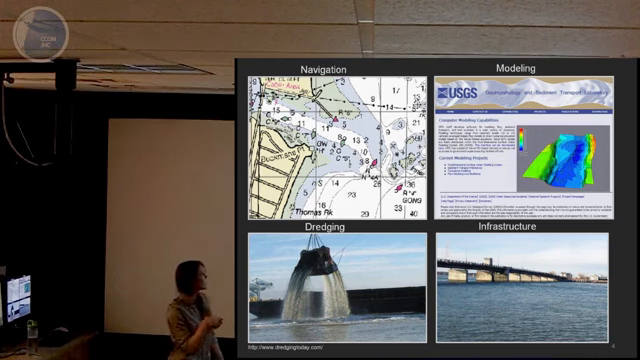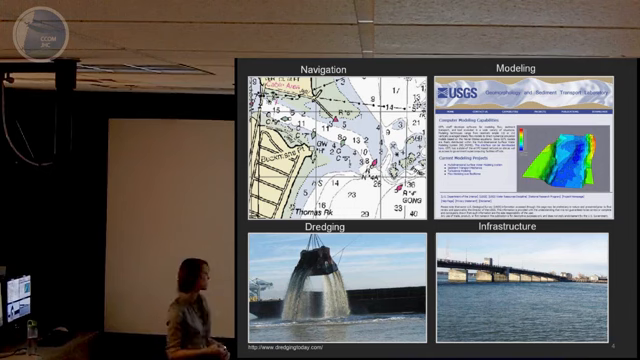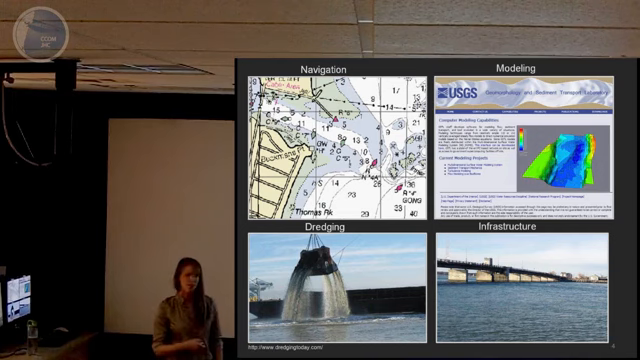So the last reason is for modeling. Engineers, scientists, harbor masters, and the military are all interested in how inlet environments are going to react to different environmental forcings over time. And as most of you know, the more data you can put into a model, the more accurate those algorithms are.